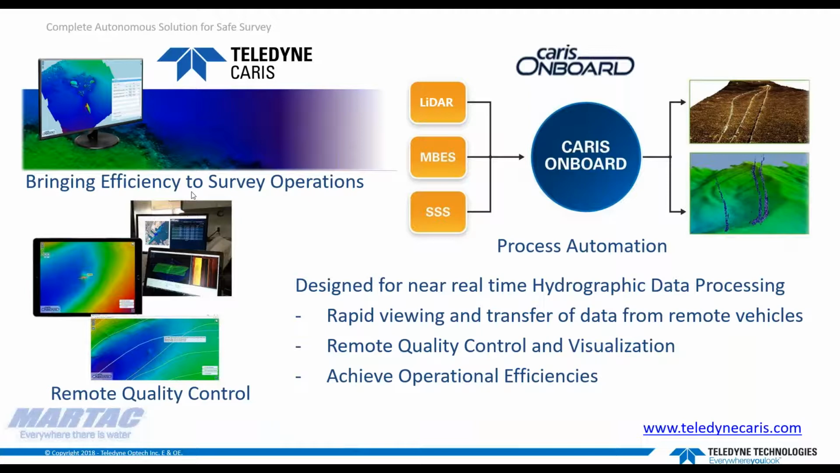KARRIS Onboard can be considered your single point of access to monitor your unmanned vessel or vessels in the case of having more than one system in operation. For example, if you have multiple unmanned systems working in tandem, Onboard can be installed on each one and the data reviewed together in one map view.